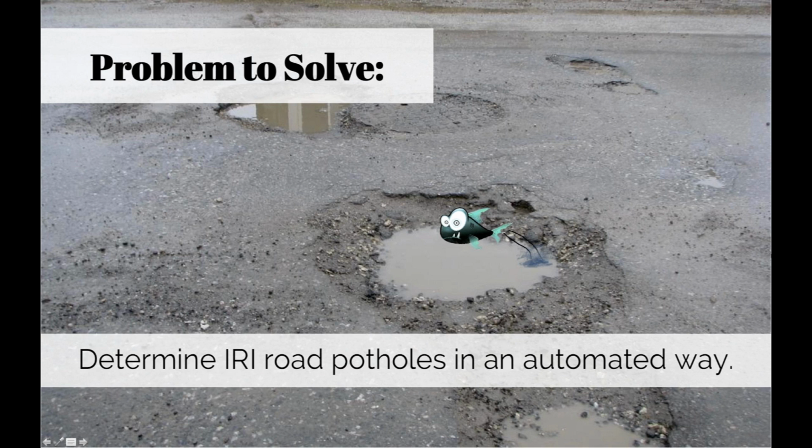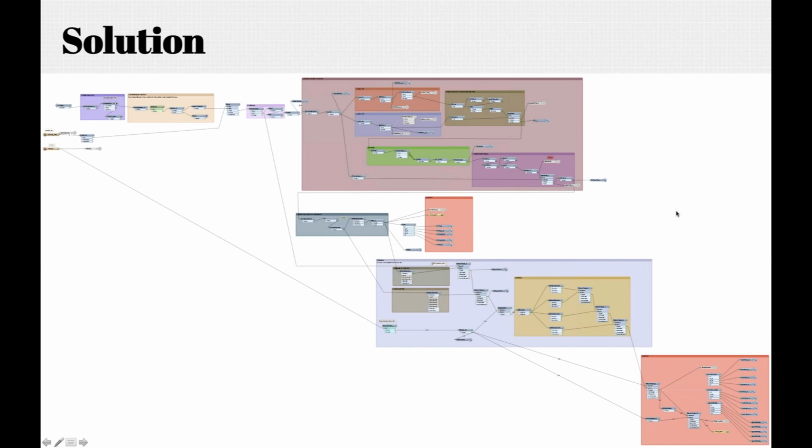Yeah. Figure out where to dispatch crews. Again, at the end of the day, you're trying to make good business decisions. So, what do we want to talk about? It's not an impossible workspace, but an interesting one that walks through some things.